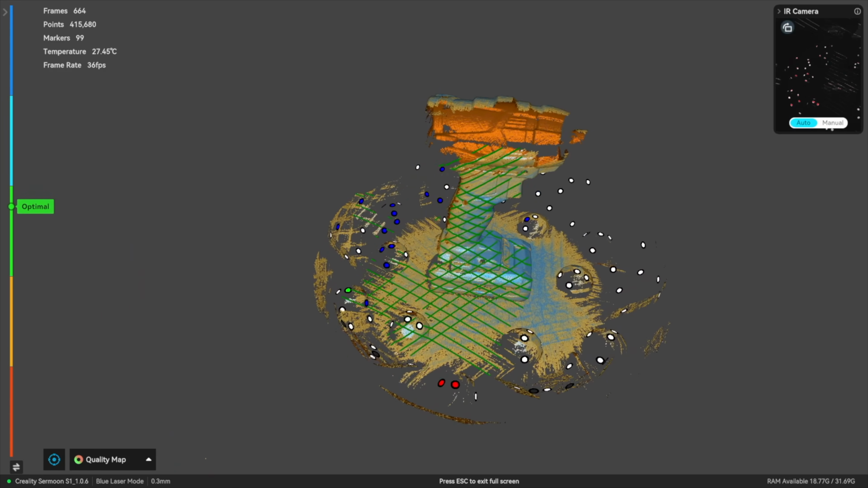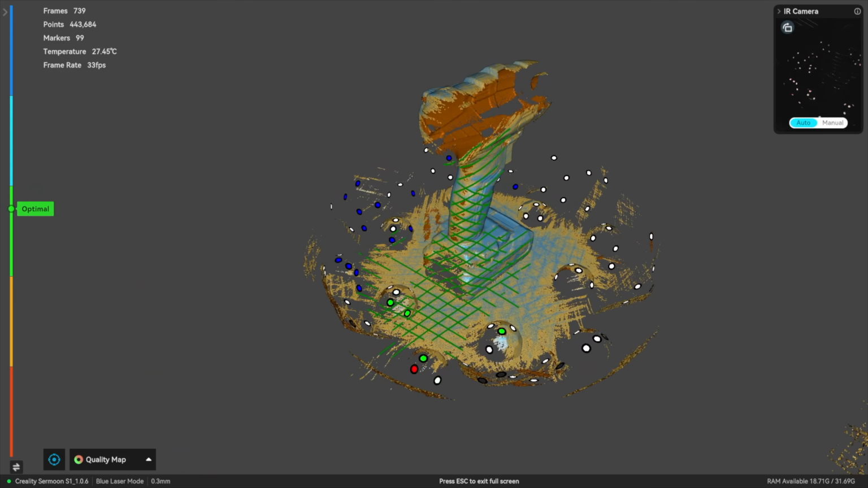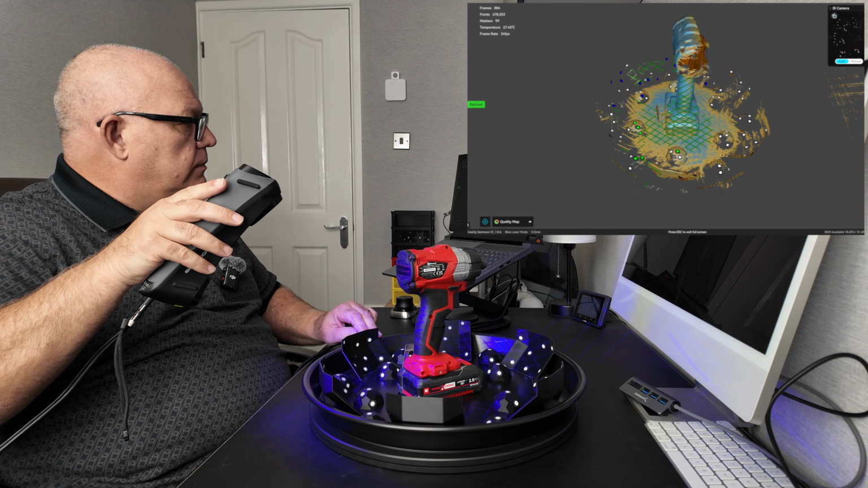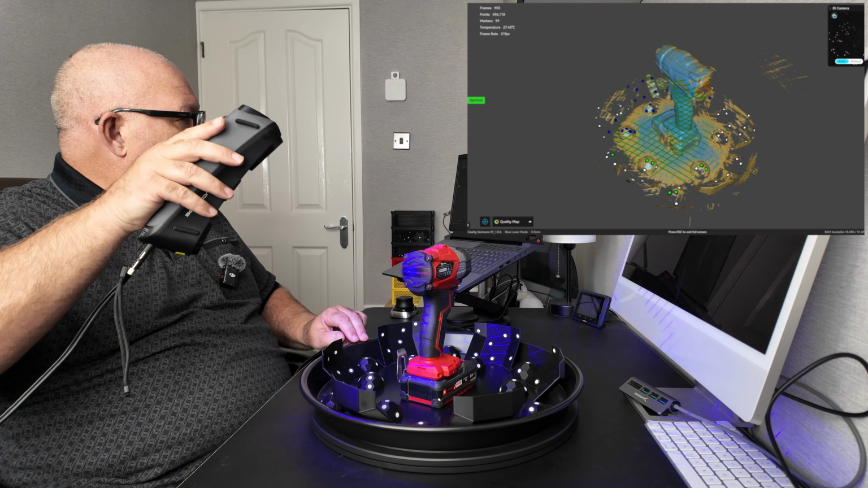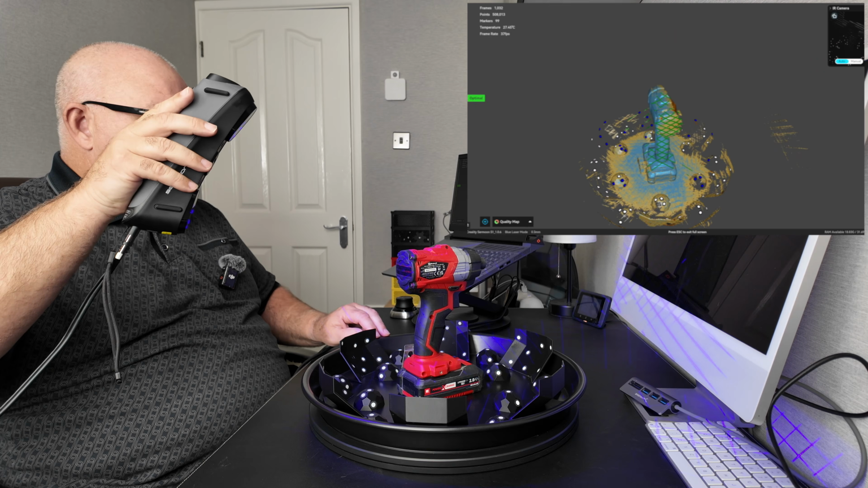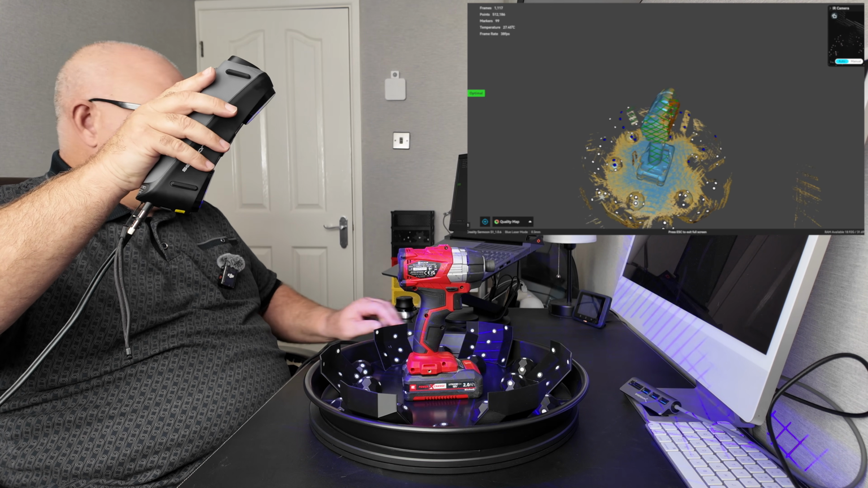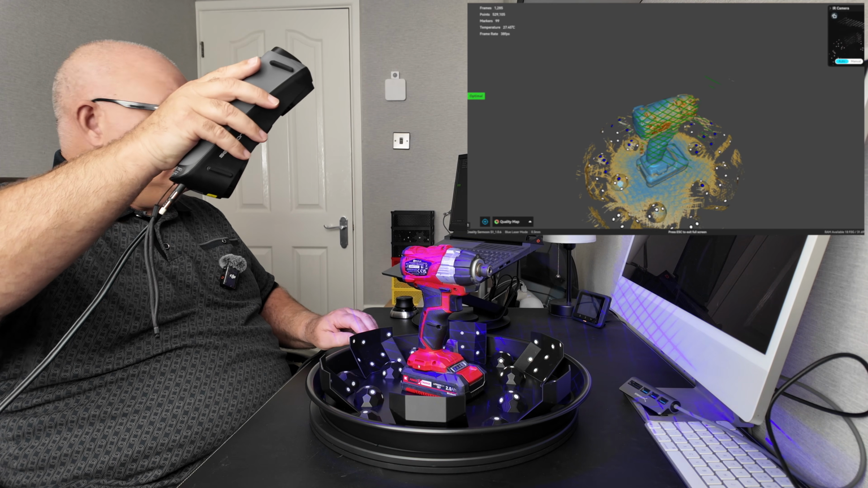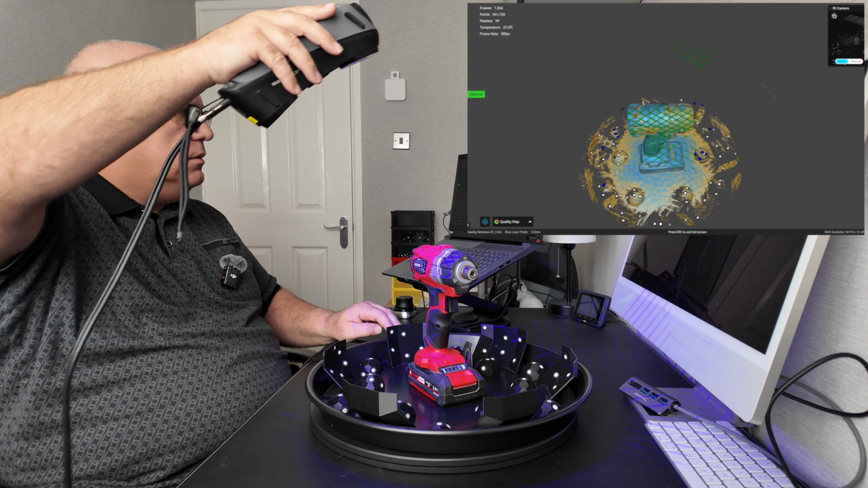I mean, look at that. Going around the bottom by the battery. We'd expect that to be good because the domes are there. But then when I come up to the top, because this field of view is so good, it's just scanning the top as well.